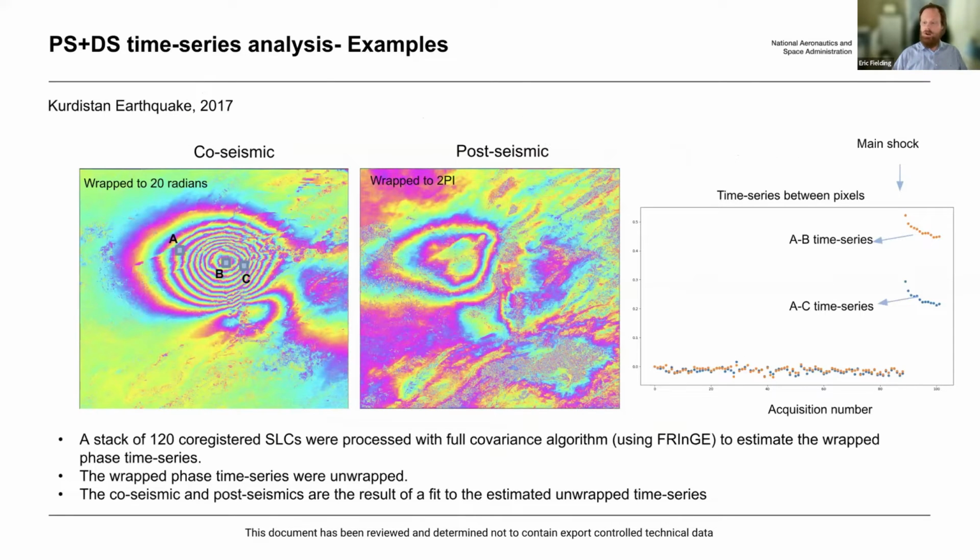This is another example that Haresh made from a stack of SLCs that were processed with the full covariance algorithm. In this case, this was a large earthquake that happened in Kurdistan, in the western part of Iran.